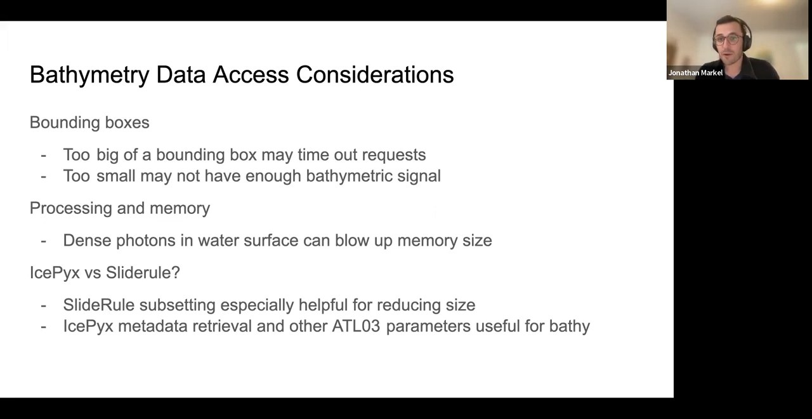This is a quick slide we had for anyone interested in looking at bathymetry data going forward, and some of the data access considerations we ran into. Depending on your bounding box, bathymetry might be too big and you may end up experiencing timeout requests. However, there may also not be much signal if you're looking at a relatively small bay or a small inlet area, so be very mindful of your bounding boxes. And despite some of the benefits that SlideRule has for subsetting ATL03 data, the water surface is a significantly dense photon return section, and it can really blow up your memory if you're not careful.